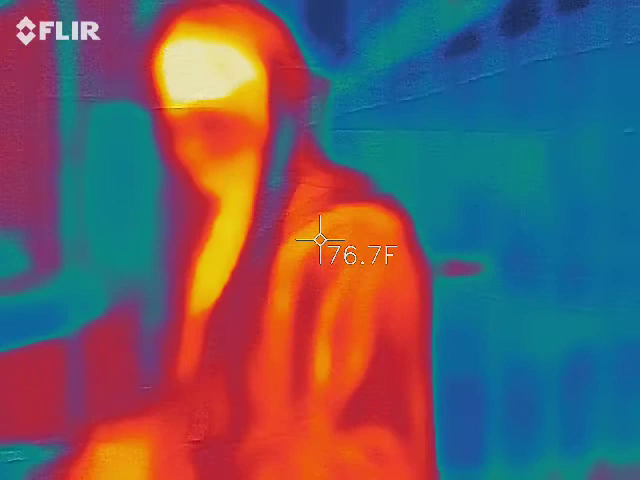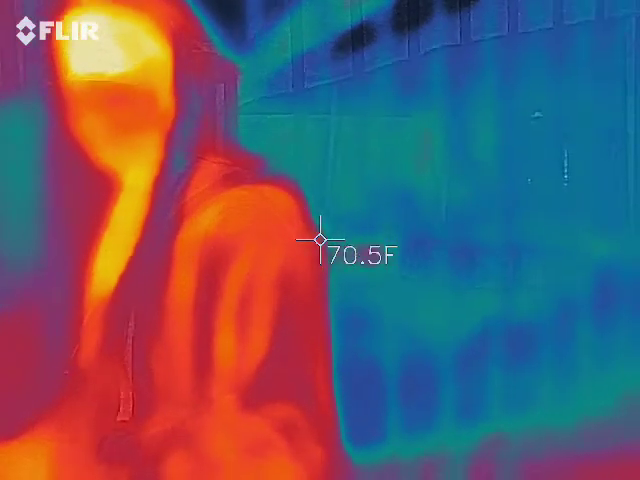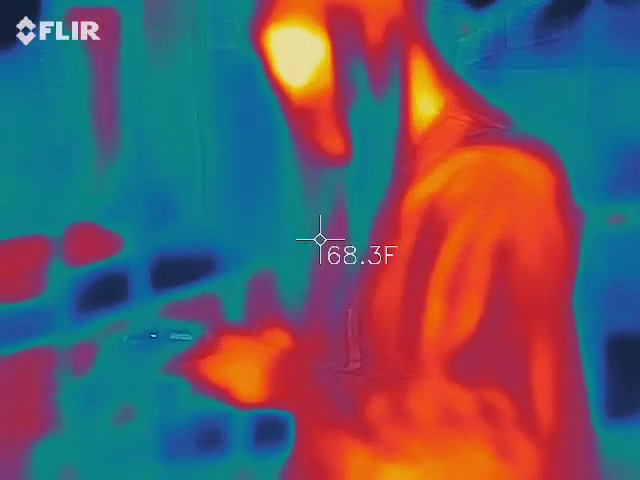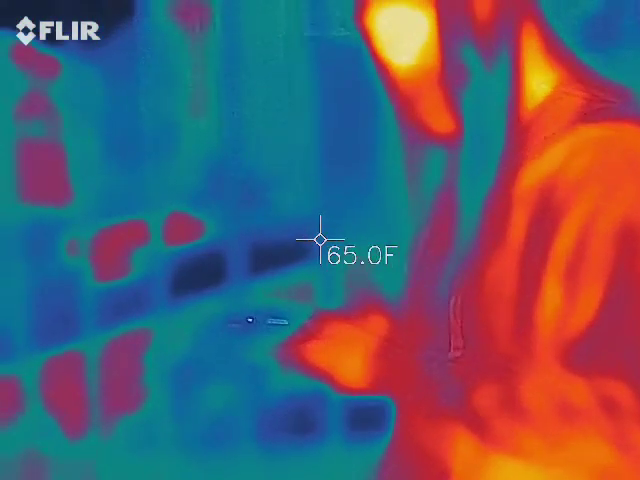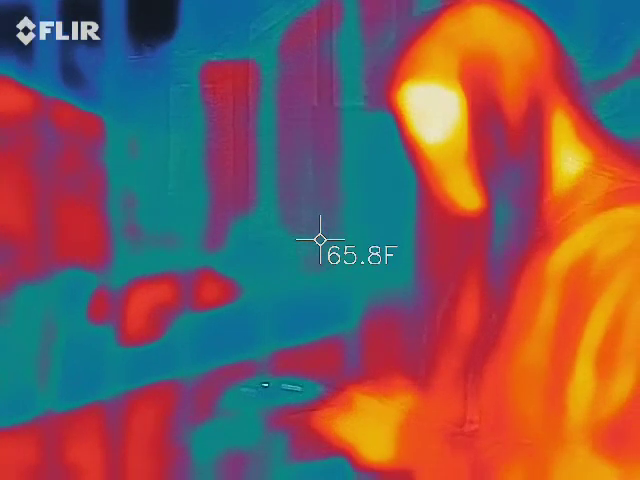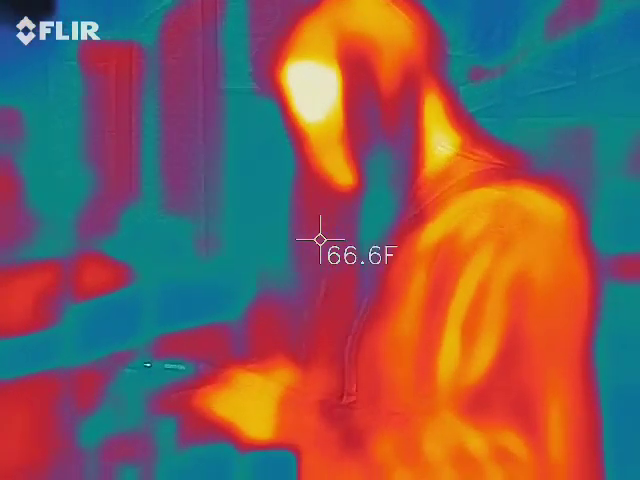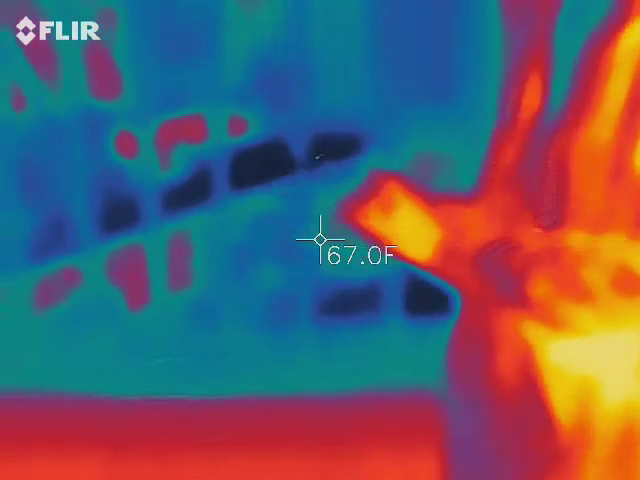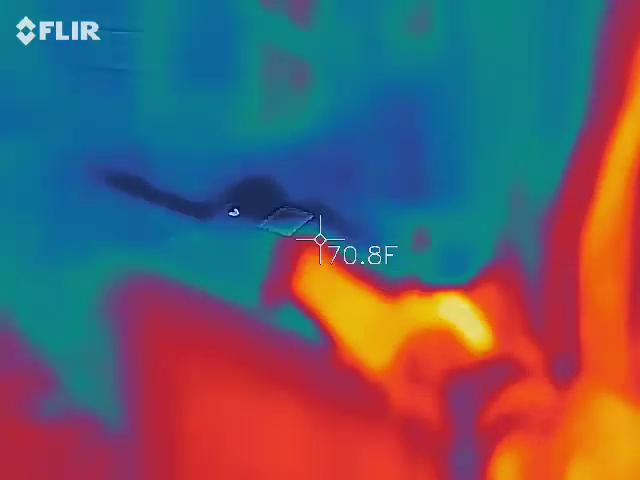Try to see if there's anybody here, touch the metal stick. You can. If there's anybody here, touch the metal stick. I'm not getting anything. Okay. We can try walking back over to where they are.